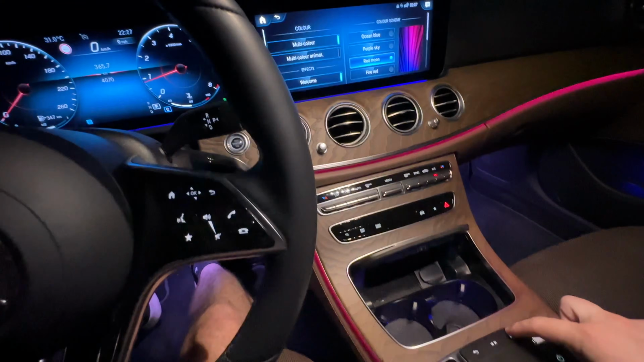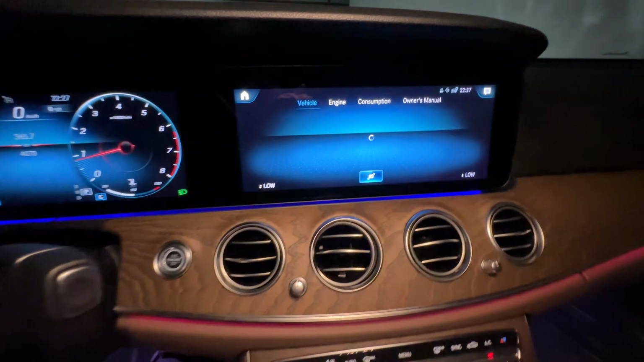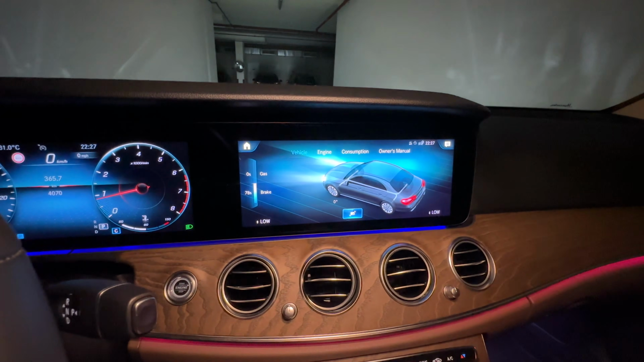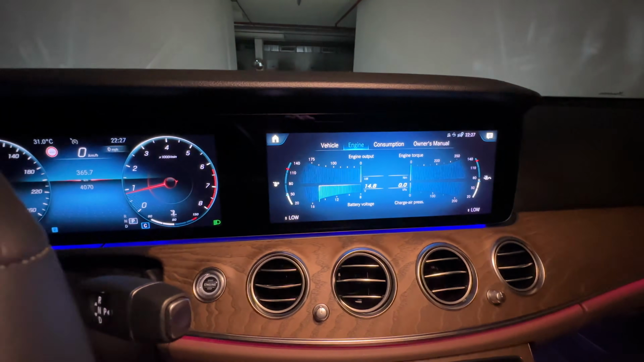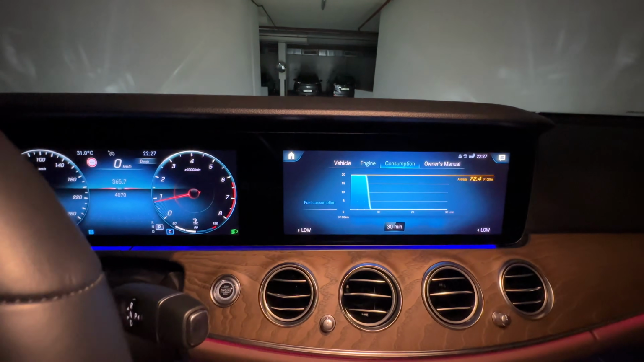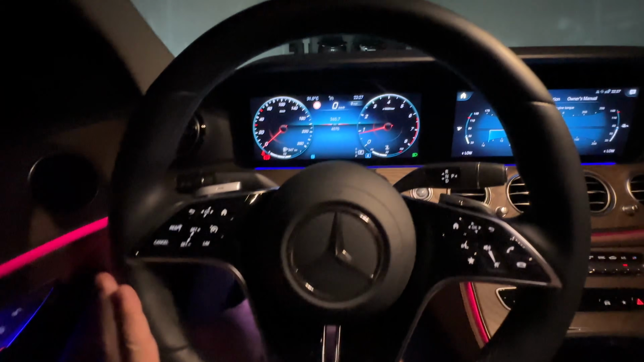Now, let's go back here, go over to info. Got a whole bunch of data. I love the graphics. Got a nice picture of the E200 right here. We'll go over to engine, scroll up. Look at that, pretty cool graphics, like something out of a video game. And go over to fuel consumption as well. This thing actually gets really good fuel economy, impressively so.